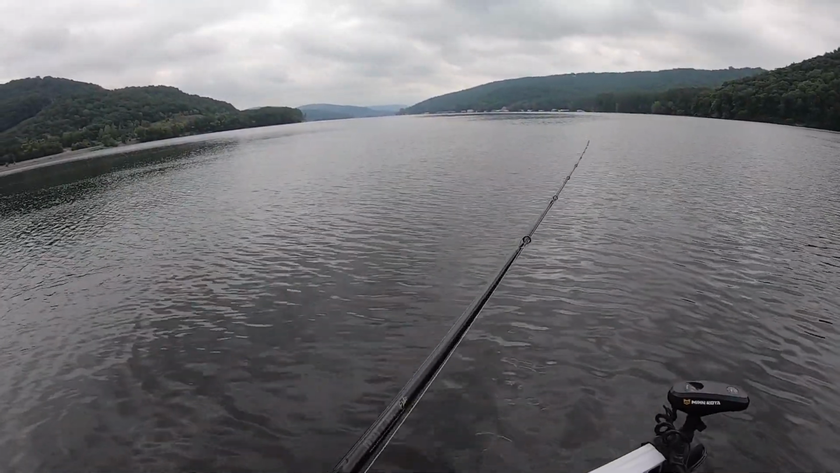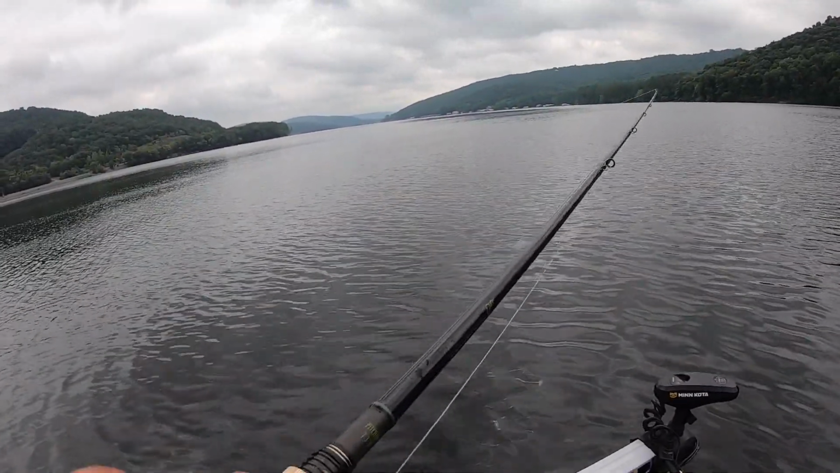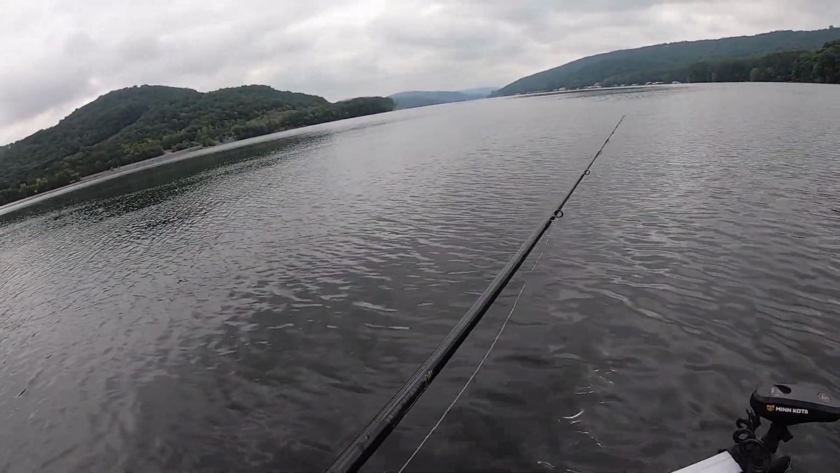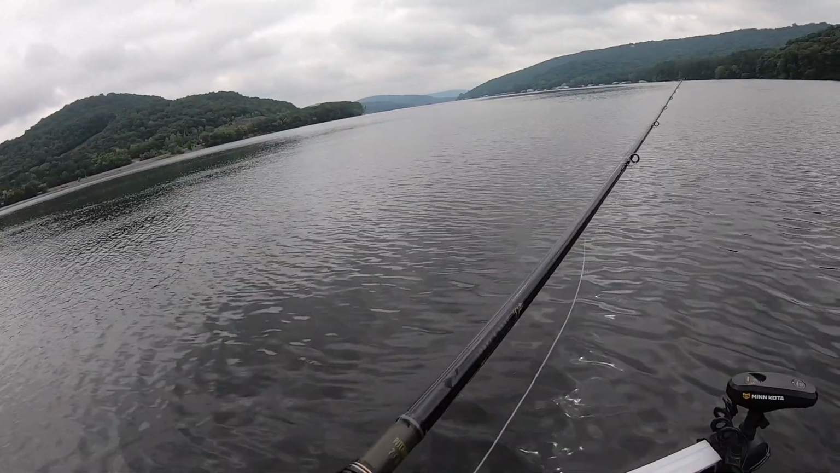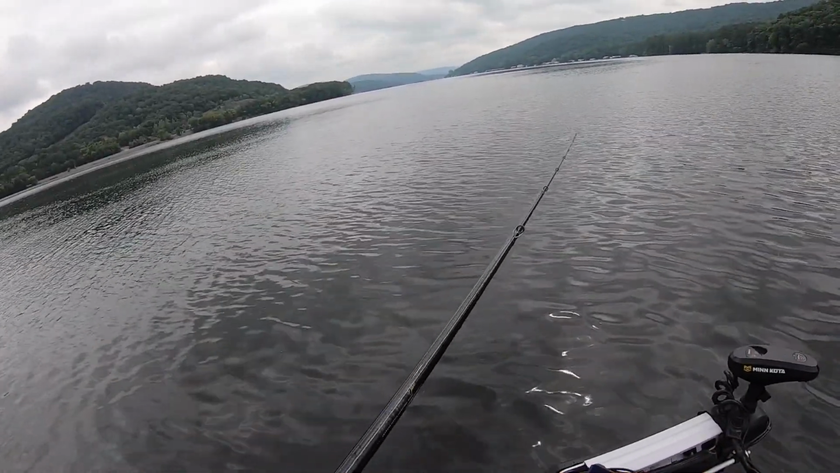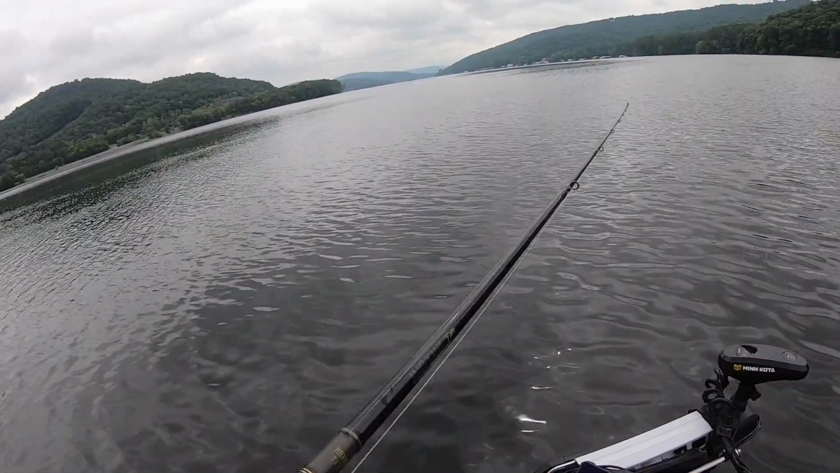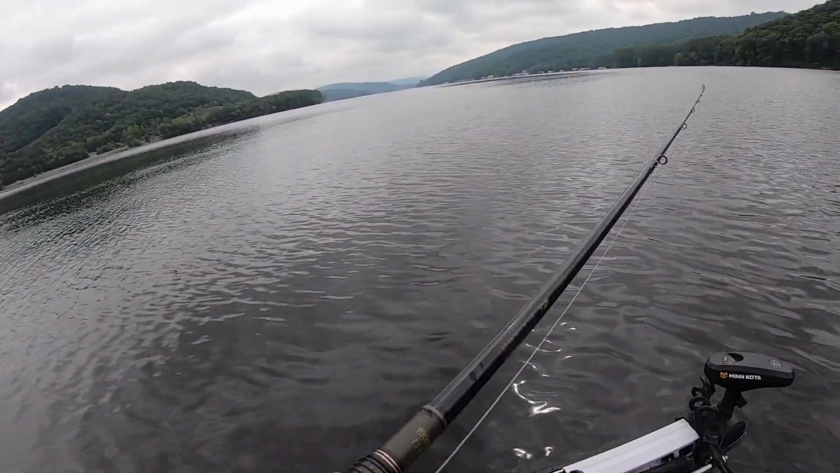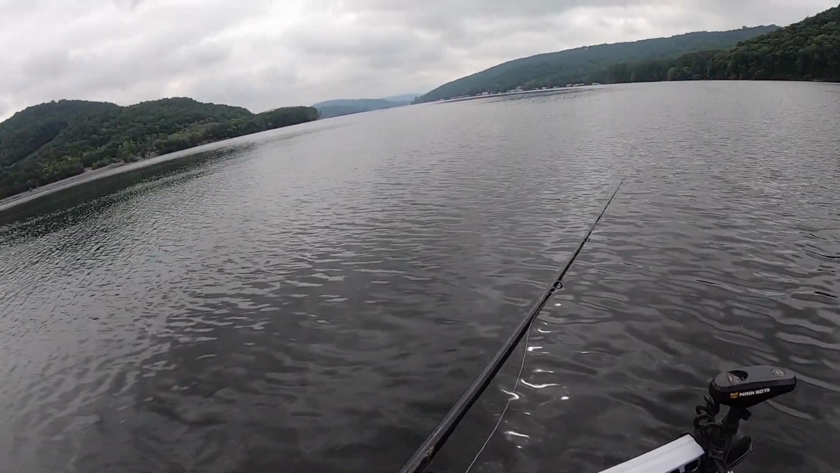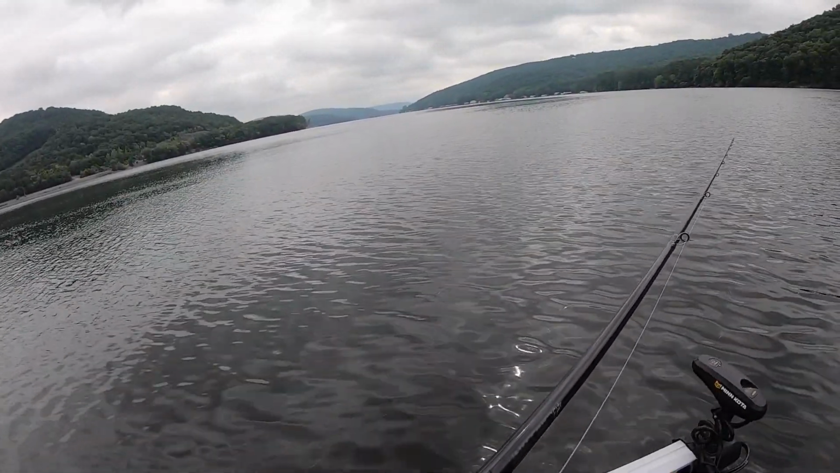So Guntersville's alive and well. I talked about that eelgrass a little bit earlier, and even though it is a hindrance, it's actually helping this lake. I can promise you it's helping this lake a whole lot with all the pressure that this lake gets. That eelgrass gives those fish a place to hide. It gives the fry a place to hide. It gives them a good place to spawn. So Guntersville's in good shape.